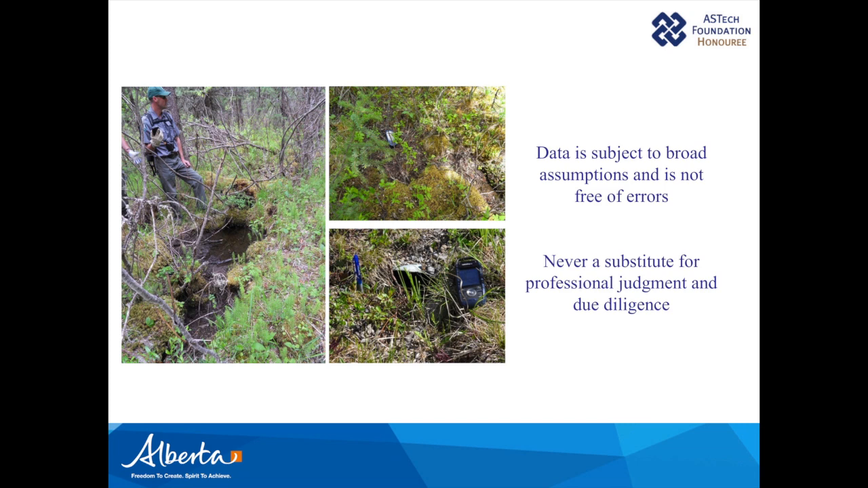One of the things to note is that we're not always perfect. It is a model. So there will be times where the output is wrong. The data is subject to broad assumptions. And it's never a substitute for professional judgment and due diligence. I'll leave it to others to talk about how accurate the output is. But we know that it either works and is surprisingly accurate, and then sometimes it's absolutely wrong.